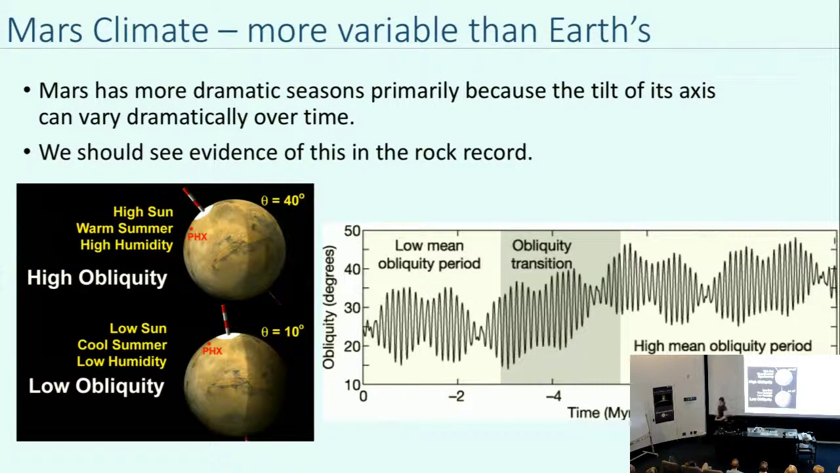So Mars' climate is really more variable than the Earth's. So there's more dramatic seasons, and that's mostly because the tilt of its axis can change a lot over time. So the Earth's axis is 23.5 degrees. But Mars, right now, it's at about 25 degrees, but it can actually vary a whole lot. So obliquity is the tilt here.